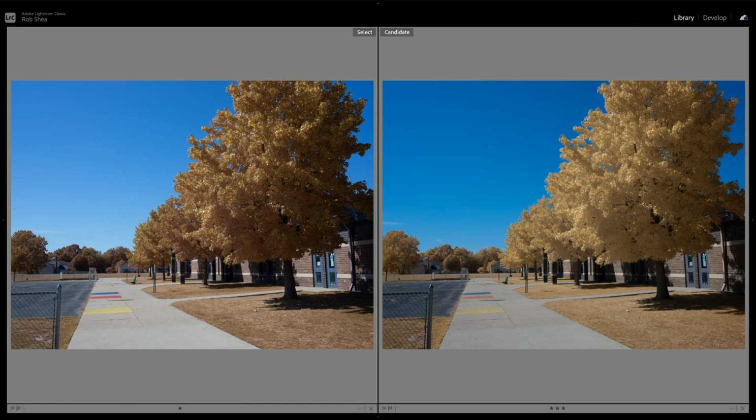Here we're comparing the 80A filter on the left, which white balanced to around 5100 Kelvin, to the KB20 filter on the right, which white balanced to about 3500 Kelvin. You'll notice that there's even more saturation in the KB20 shot on the right compared to the 80A on the left. There's more brightness in the foliage, which is due to the additional infrared wavelengths being passed, and the sky is more saturated as well.